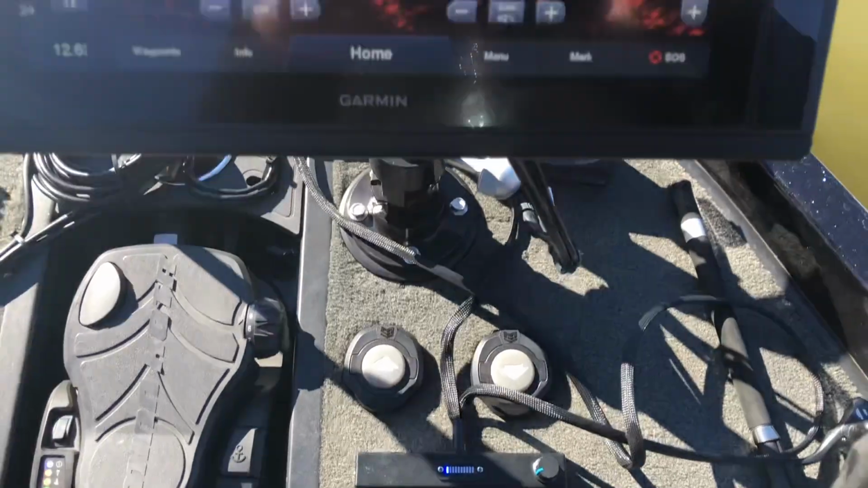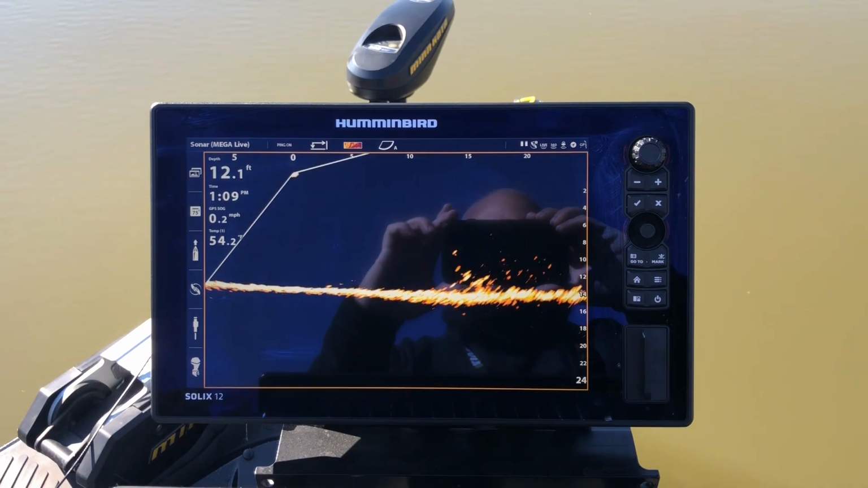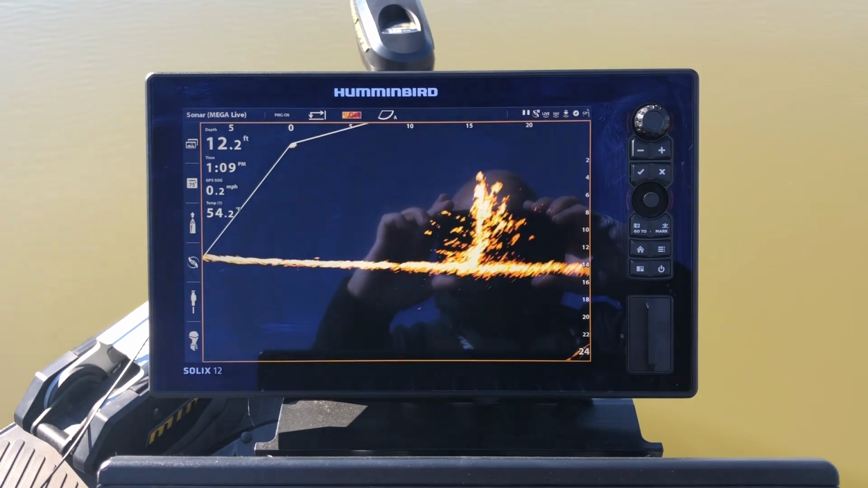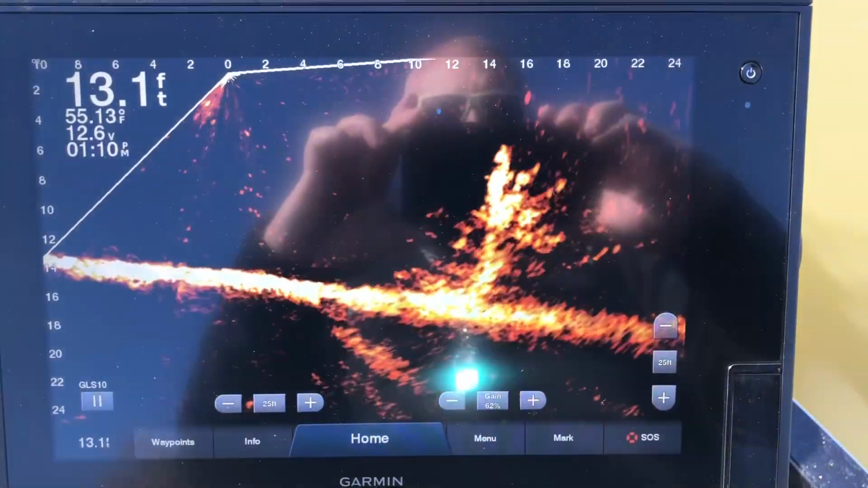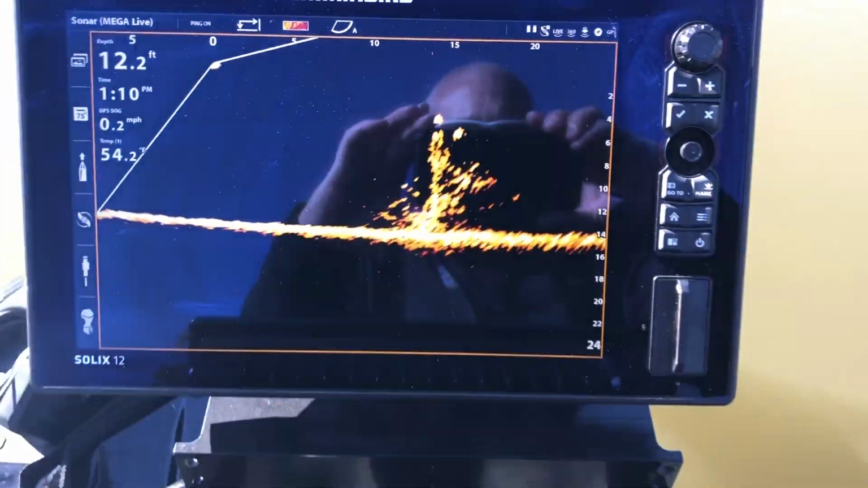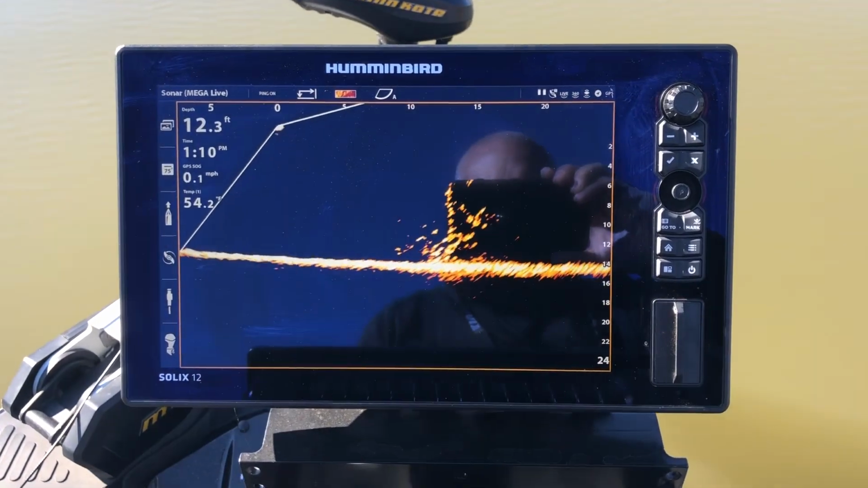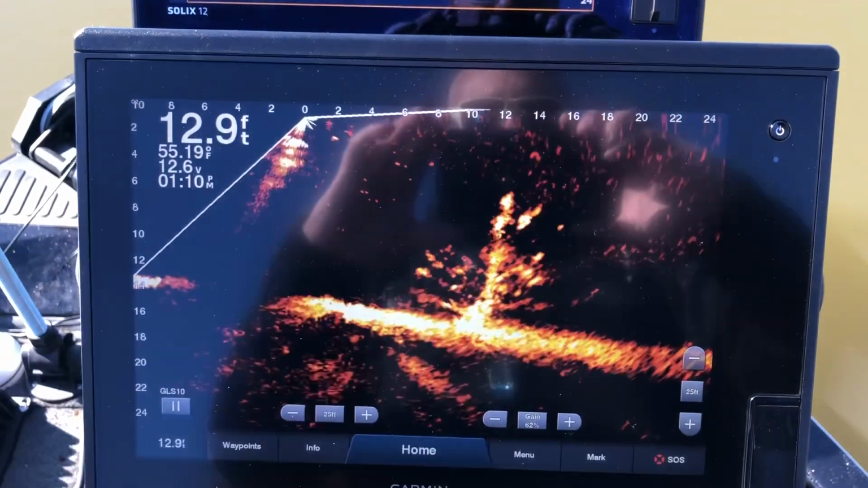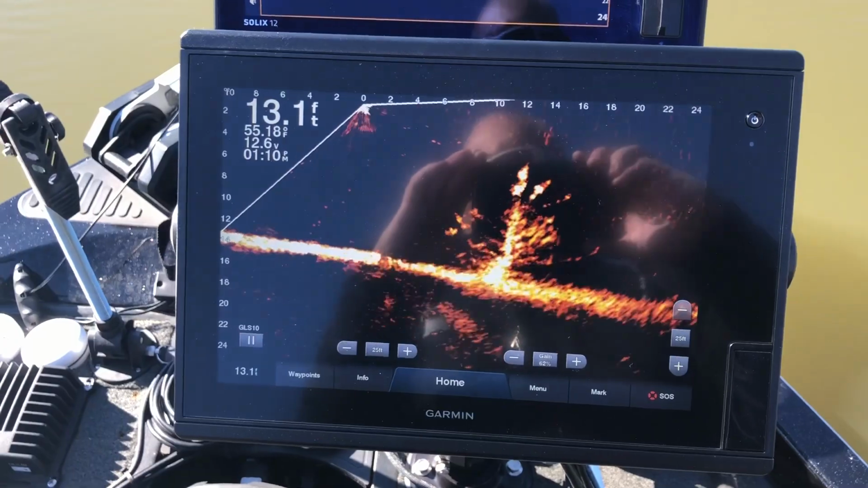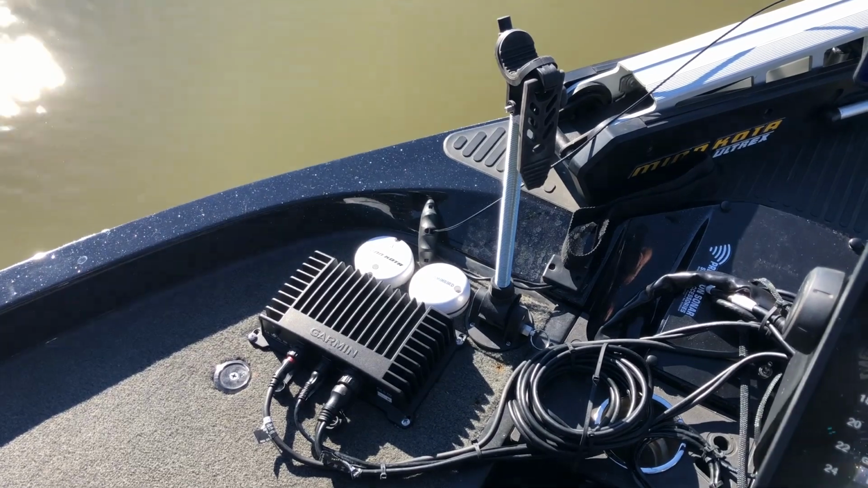Now I can still use my paddle. If I want to use the paddle, you can dial it right in just as good with the paddle as you can the remote control. Now we're gonna get this Cumberland crappie rod, 10-foot rod out, and put us a jig on here, and we're gonna try to catch some of those fish so we can at least have some fish to put in the video.